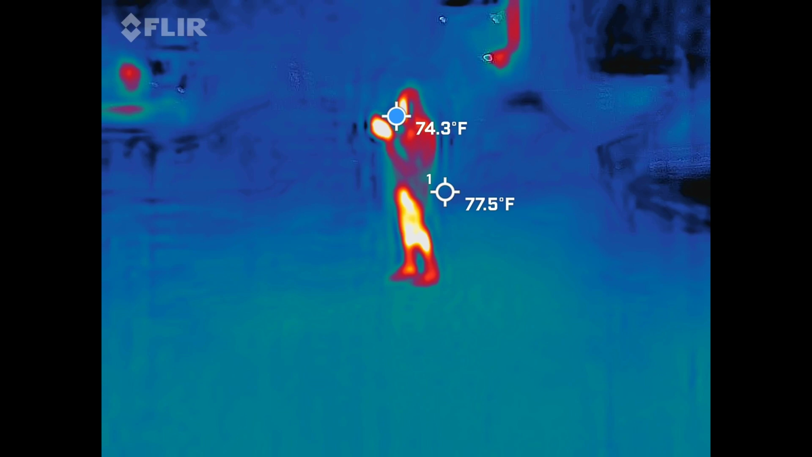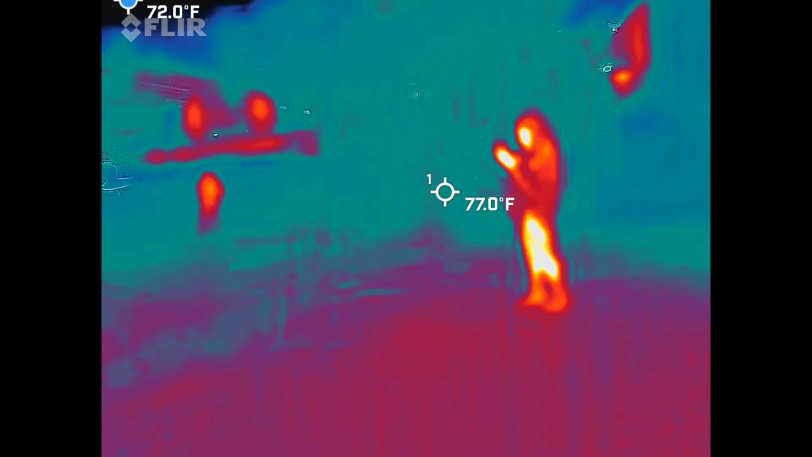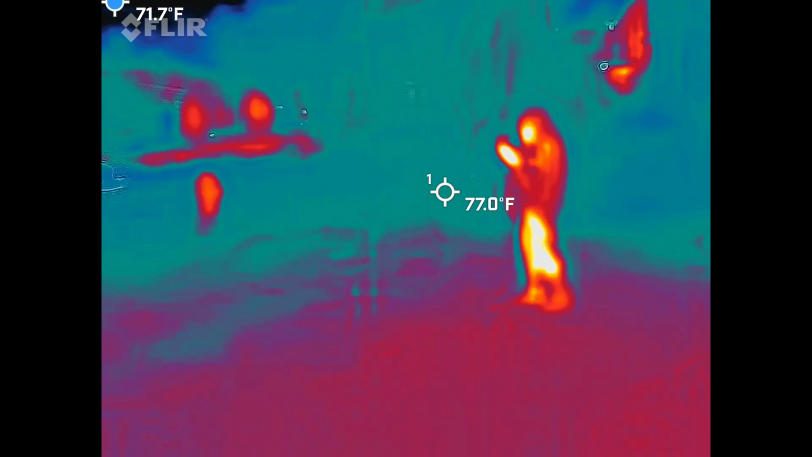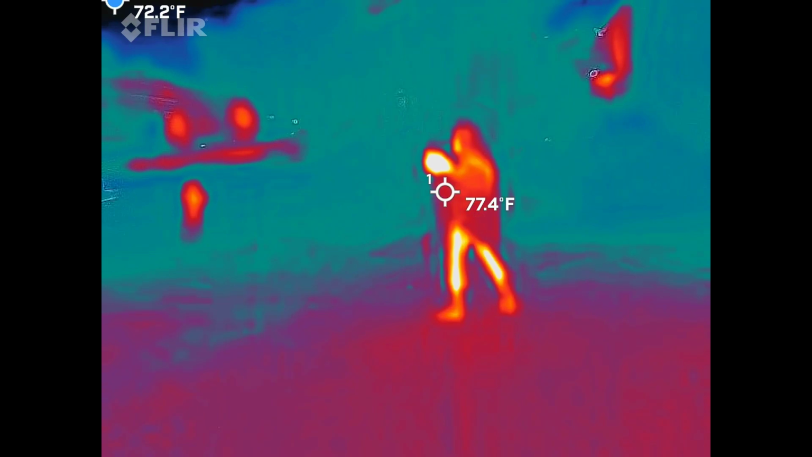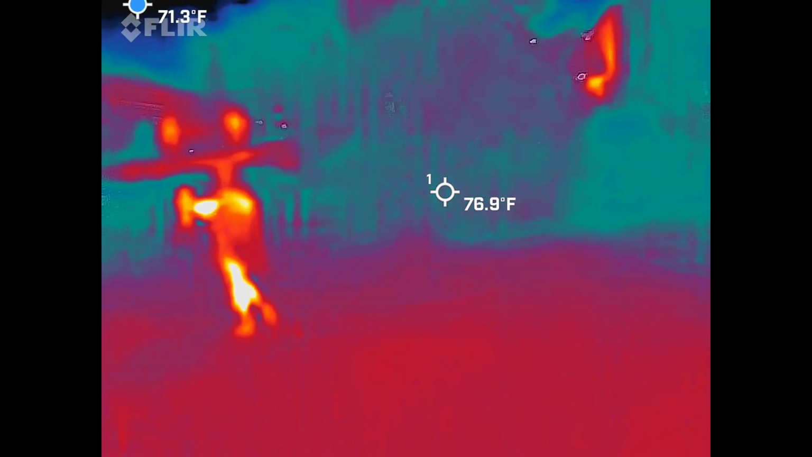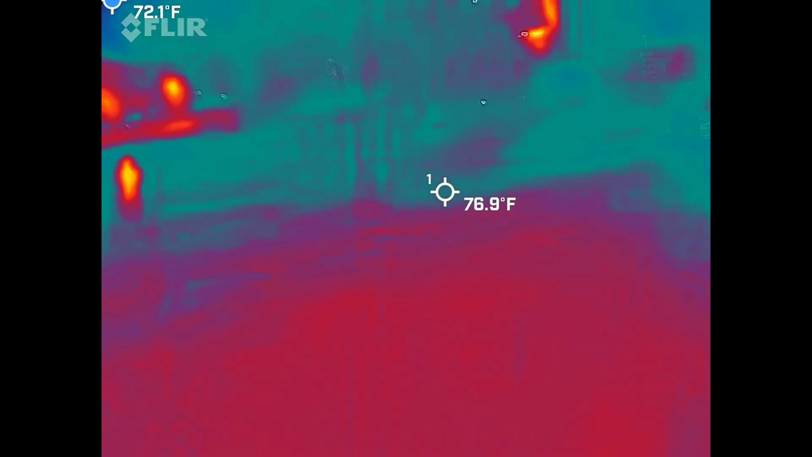But I've upgraded. This is the $399 FLIR One Pro, I think it is. And I started off with the little $199 one. It worked fine, but we didn't have the blue dot. It wasn't as clear. So I just kept upgrading and upgrading as they progressed. They make our regular units a little bit bigger than the cell phone.